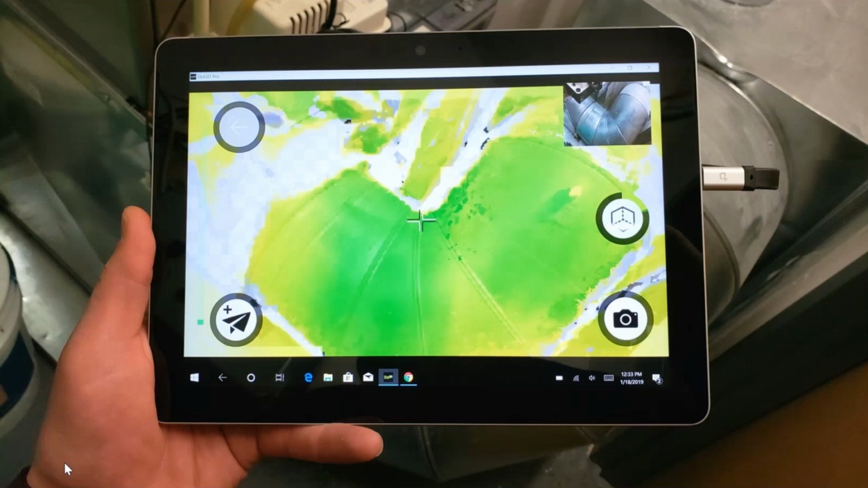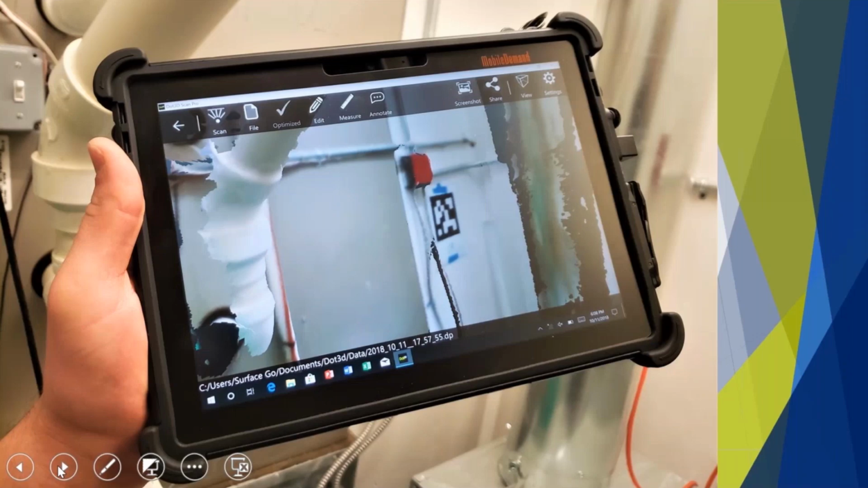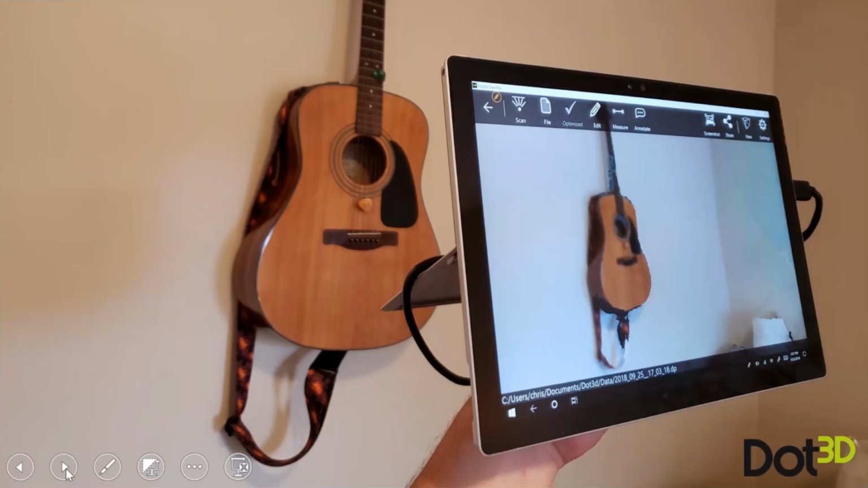Another world that we've always fit in very nicely is capture of complex, tight rooms in industrial facilities. So this is an HVAC room that's being captured with the Intel RealSense, and here with a mobile demand ruggedized version of a Windows tablet. We're also scanning apartments and really pushing the limits of what can be captured now that we are on the Windows platform.